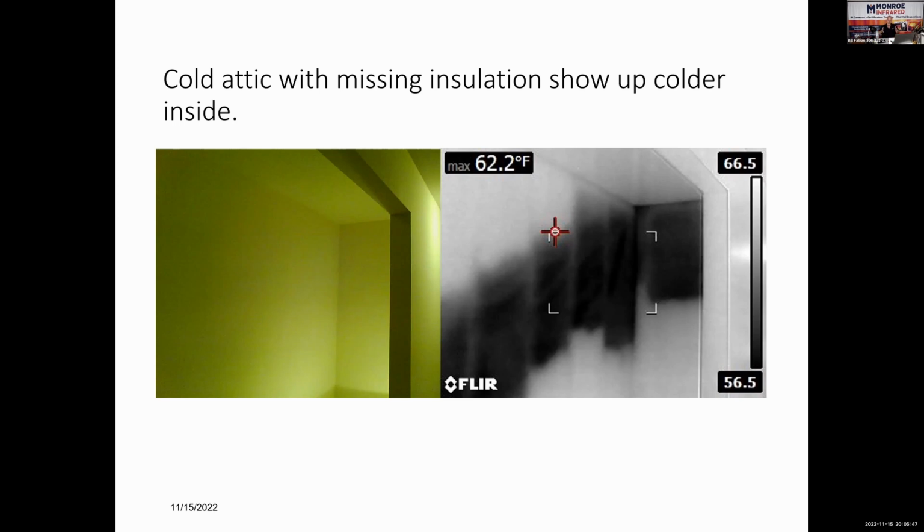Instead of stapling the kraft-faced fiberglass to the 2x4, they stapled it to the inside edge, which created an airspace between the drywall and the insulation. And that one cavity was about a half inch short of touching the top plate. So the cold air was allowed to travel freely between the insulation and the drywall. And with the drywall in place, that cavity looked just like these did. It looked just like an uninsulated cavity.